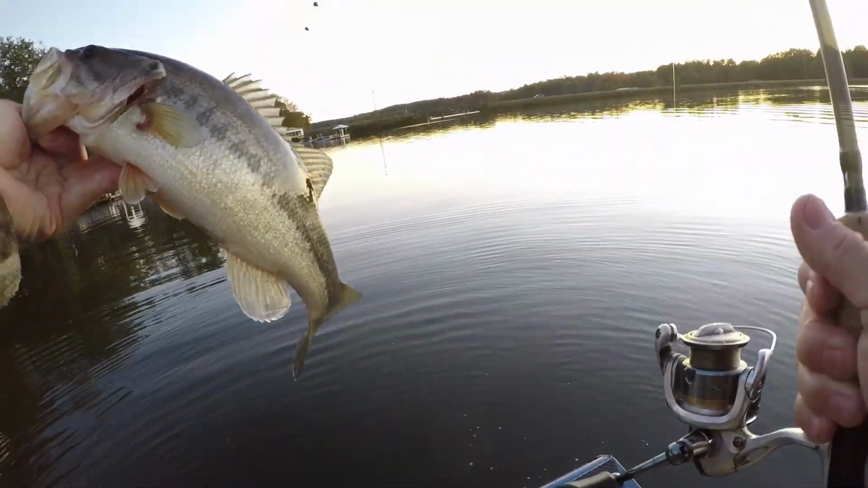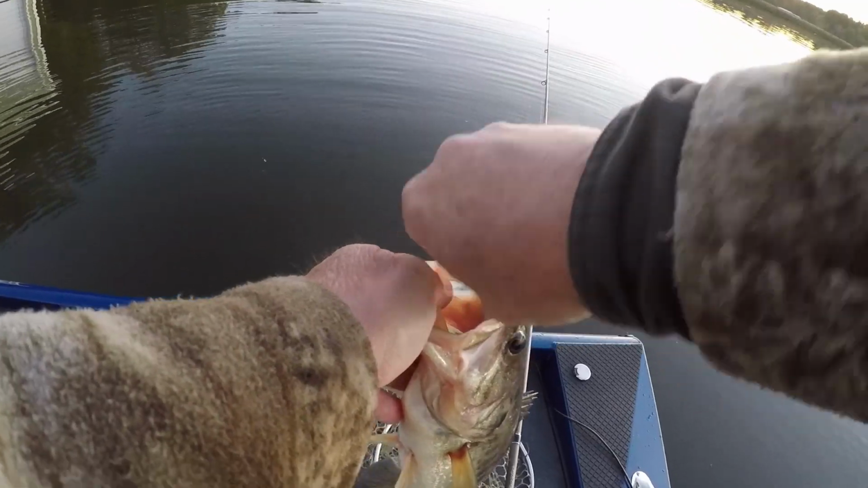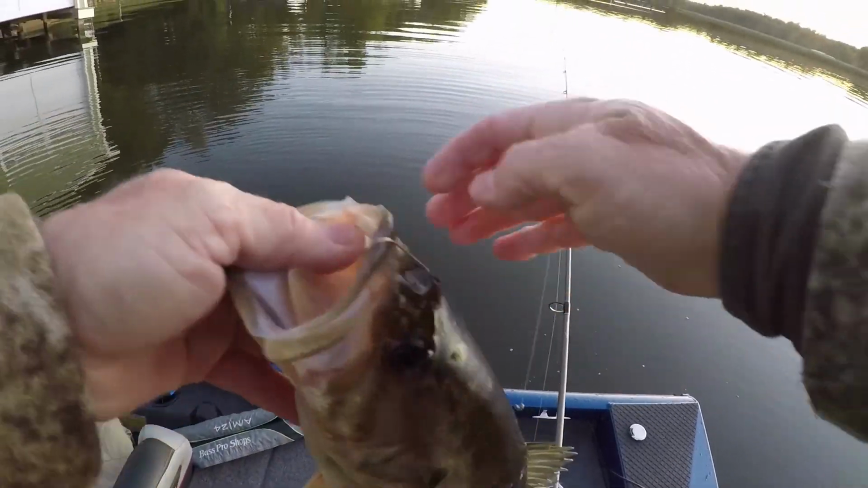I wanted to see if I could catch a few bass and a few crappie on these leftover minnows and just have some fun. It's something I don't do very often. And I've done it two evenings in a row. Hook fell out once I touched it.